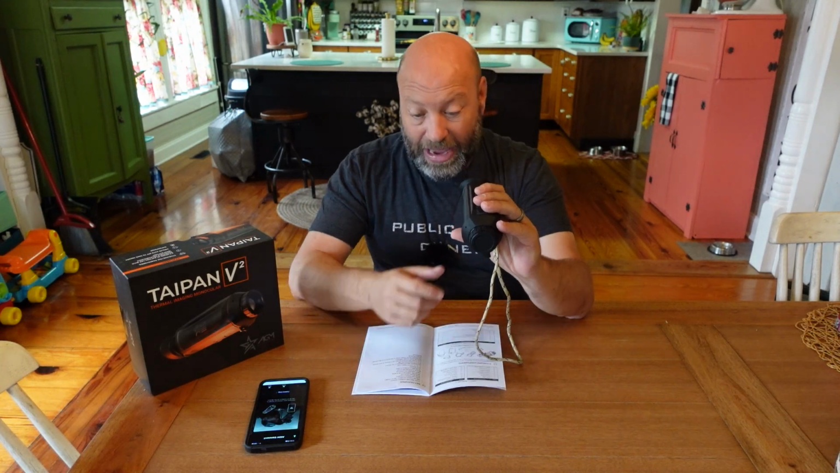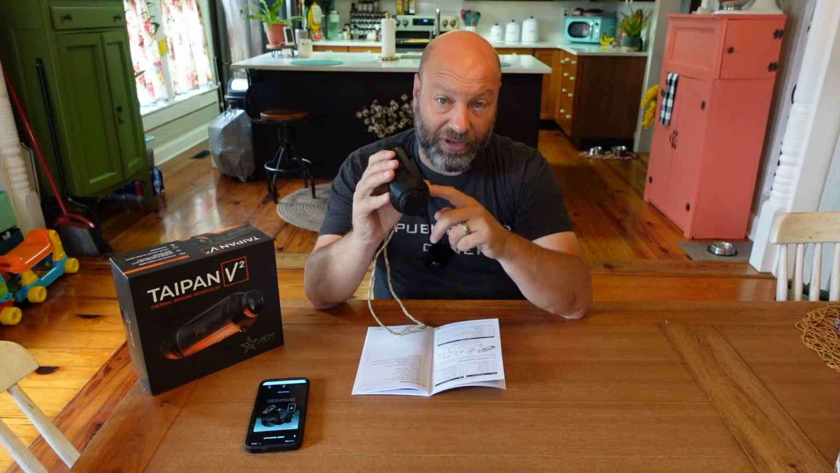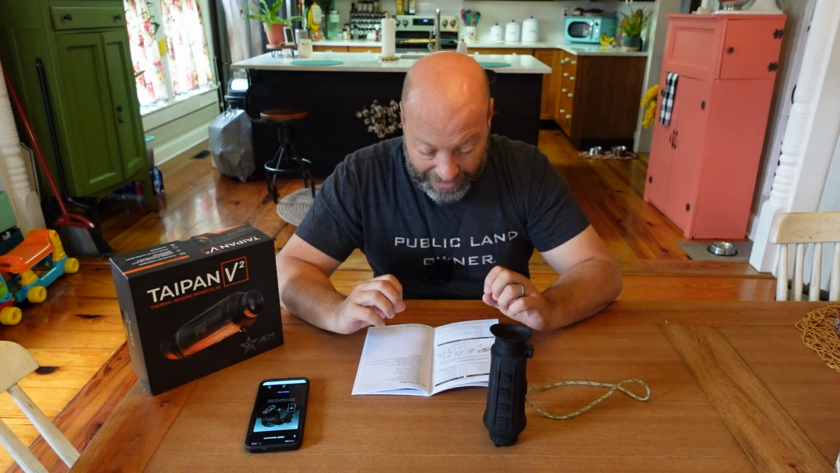So like if you were using it on a handlebar setup, like I said, something like that, you could actually plug that right in and run that and power that through a power pack if you wanted to. I would not. I would keep it simple. Again, these batteries are quick to replace. The batteries are cheap and are rechargeable, and it gets 6.5 hours of runtime. I would leave it like that, but you could run it from a battery pack if you wanted to.